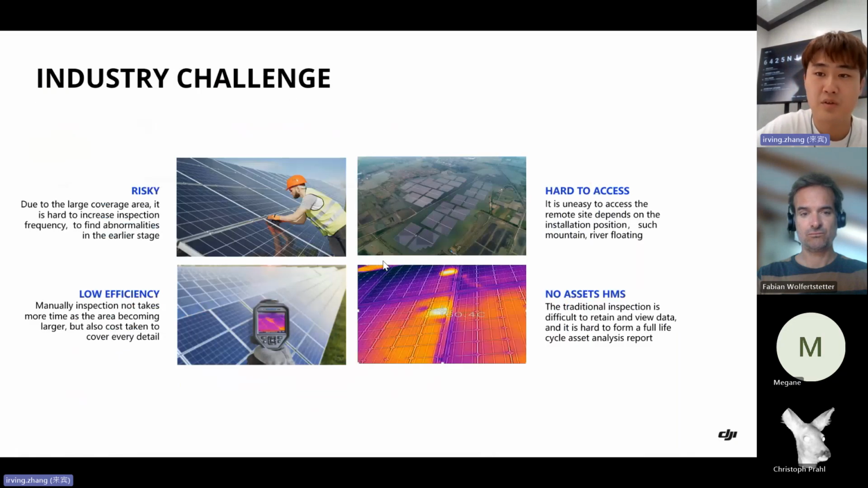Okay, let's get to know more challenges of the customers in the solar industry. First big challenge is it's a really risky job. The inspectors always need to get very close to the solar panel, which is very dangerous. And second, if we are using handheld equipment, it's always very low efficiency and dangerous.